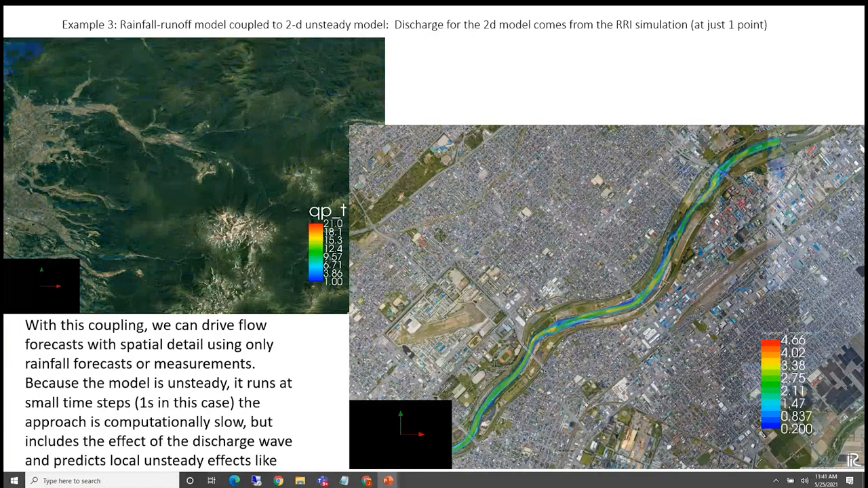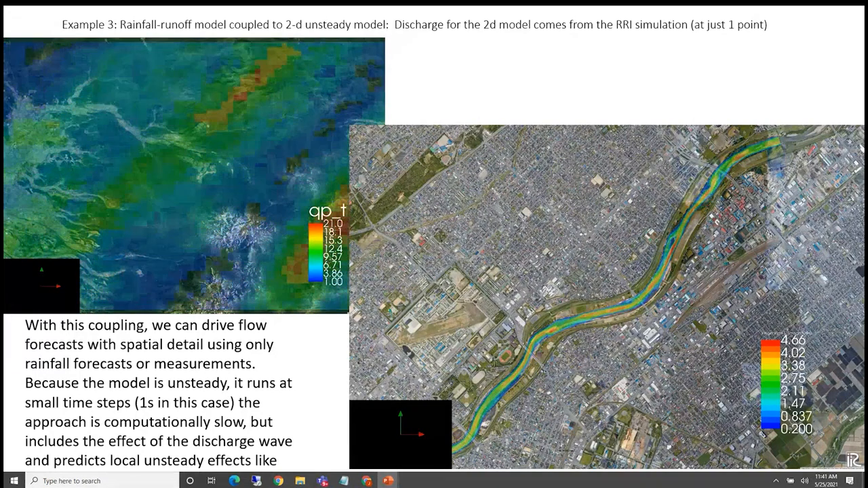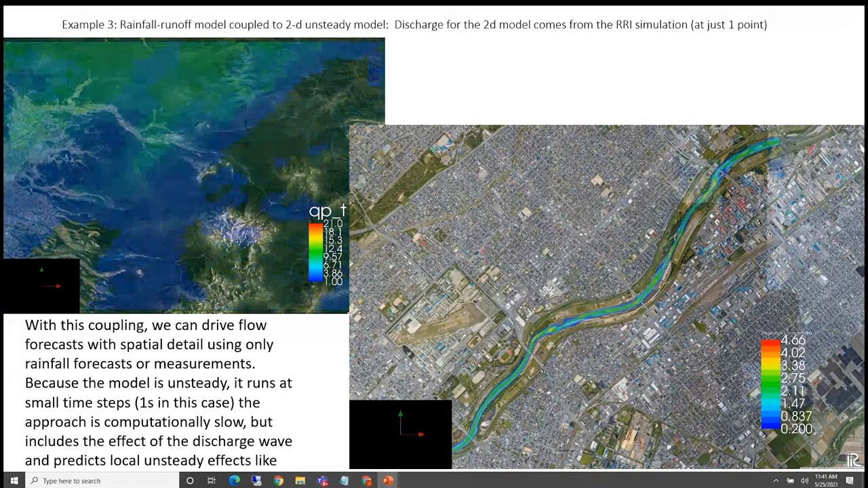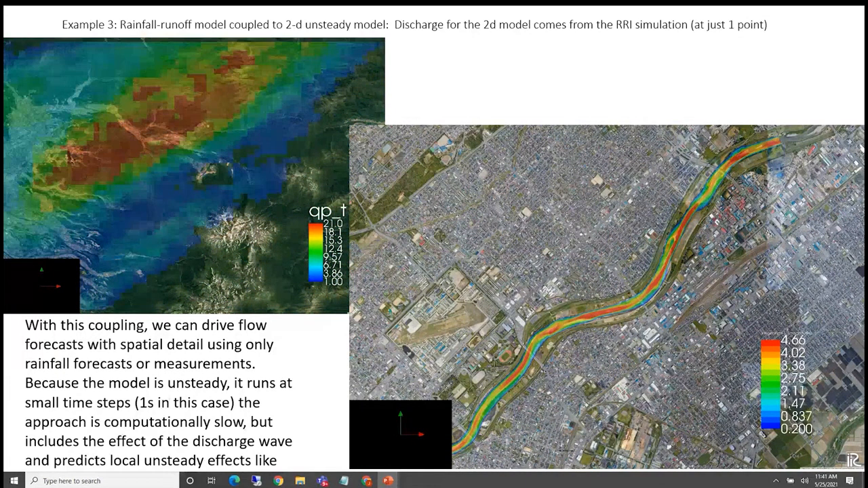So we should see rainfall on the left, and you'll see there's a lag, but the flow comes up in the river as this is running. So this is a very simple example of coupled models within the iRIC-MI system.